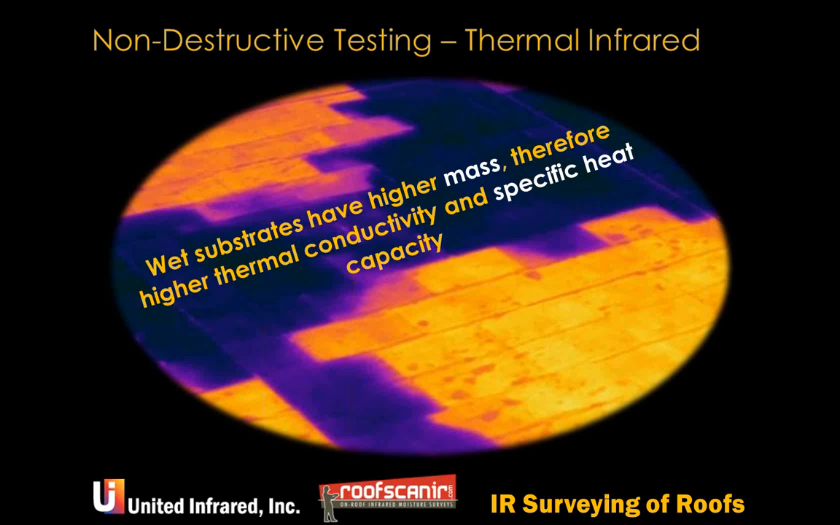So when the sun warms up those areas, it takes longer for wet insulation to warm up than it does dry because it has more mass. But then at night, it takes longer to cool off. And during that window of uneven heat dissipation, we get on the roof, we can see the water inside based on the thermal patterns.